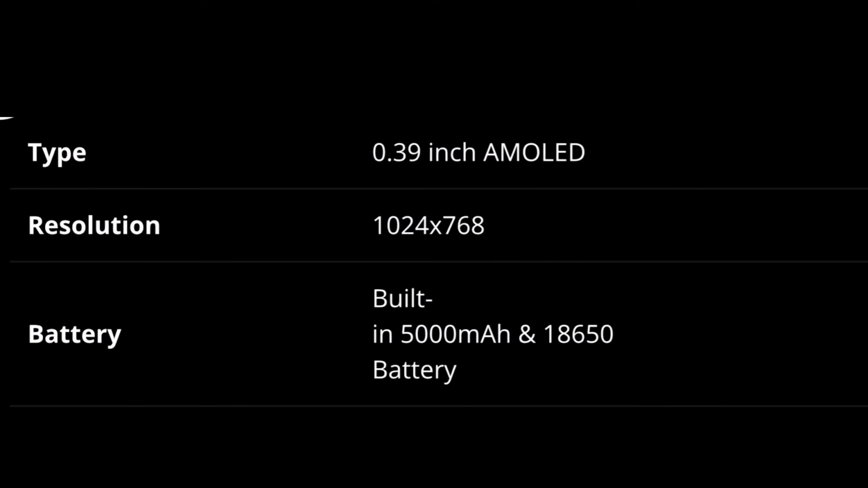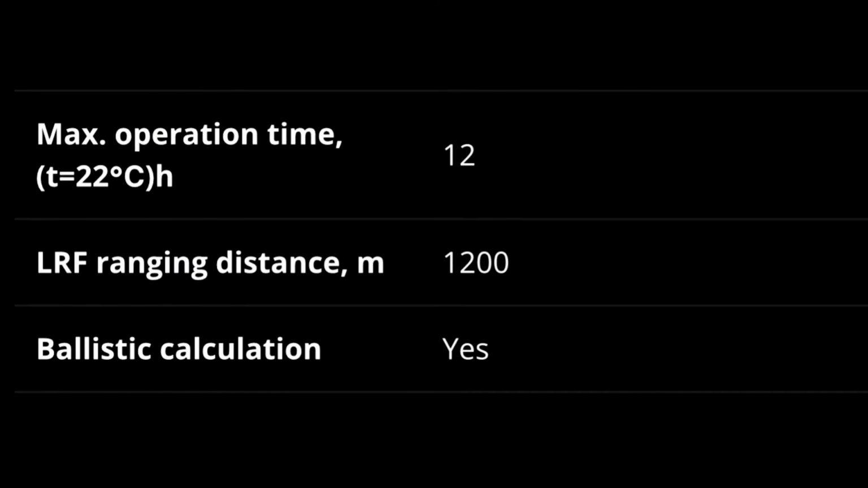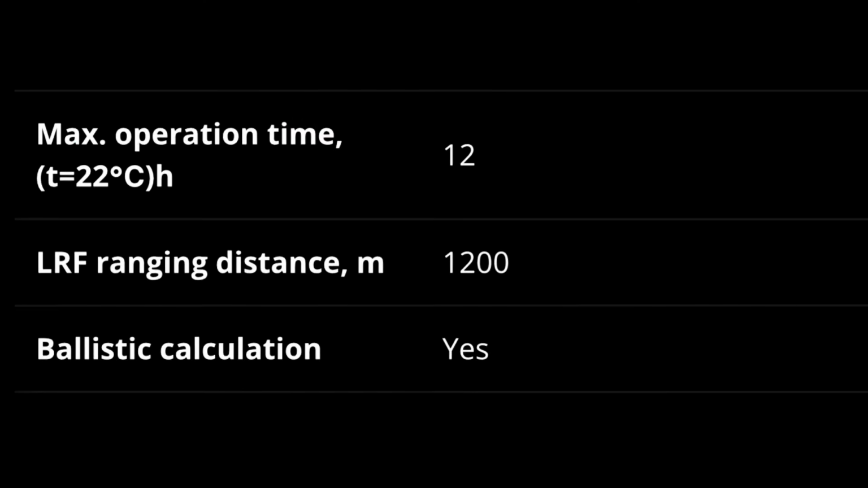Battery, again, it has the built-in battery, and it also takes the 18650s. The Nocpix batteries are flat top, not button top, just for those that are interested in which style. Max operation says your runtime here is approximately 12 hours. Running full with the internal battery and the 18650, I would say you're looking closer to about 8 hours on that actually.